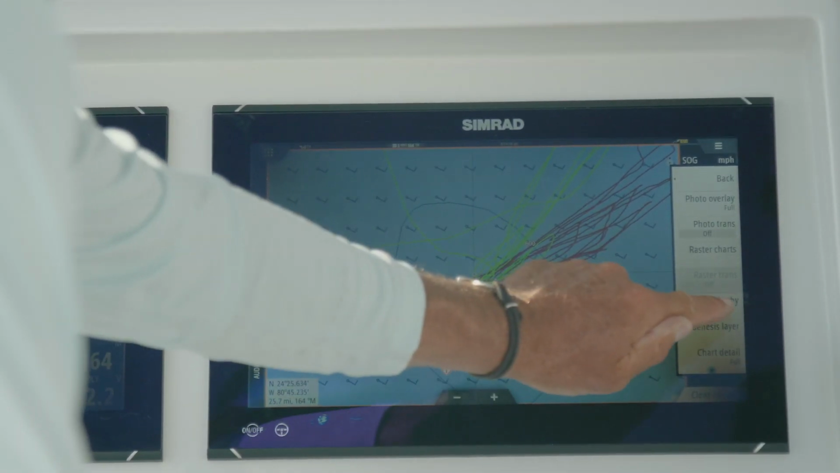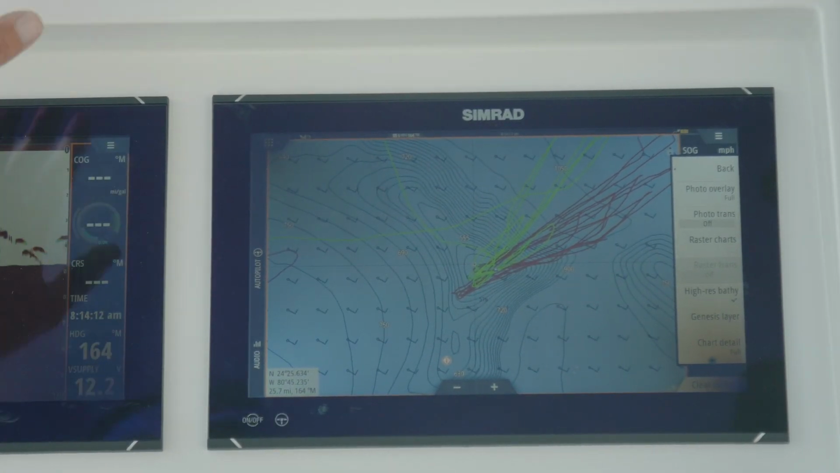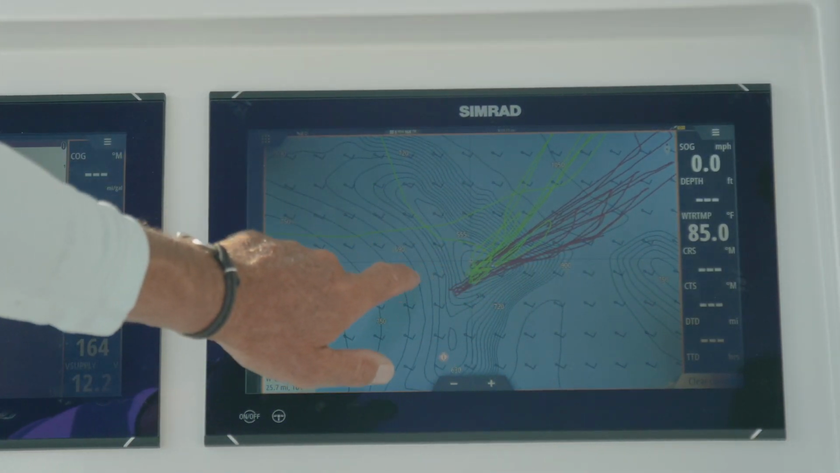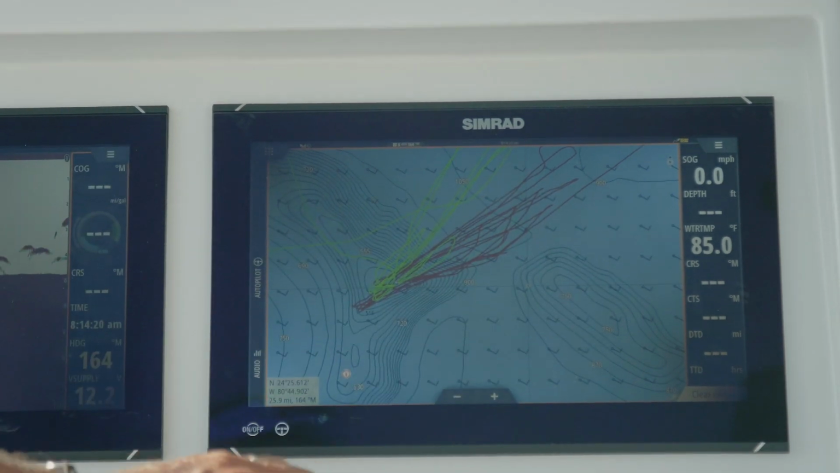You want more detail? Turn on that bathymetrics. It'll take away a little bit of your information inshore, but you're not inshore anymore. You're outside looking for fish, and you're checking all these humps, finding the high spots, and making sure your drifts are right over top of them.